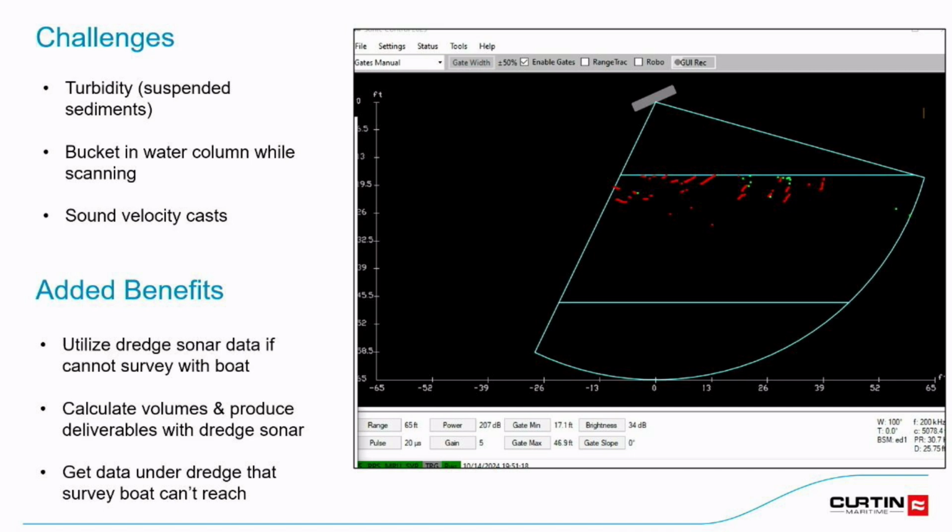But the benefits are, aside from solving a lot of these other issues, is you can utilize this sonar data if you can't survey with the boat, if it's bad weather, or just the boat's broken down, the engines are broken down or whatever. So you can utilize this data same way you would with multi-beam data from your survey boat. You can bring it into HYSWEEP Editor and calculate volumes, produce deliverables off of that if you really wanted to. And you can also get data underneath the dredge that you might not be able to get if it's too shallow and you can't shoot underneath the dredge with your survey boat. You can just use the multi-beam that's on the dredge.